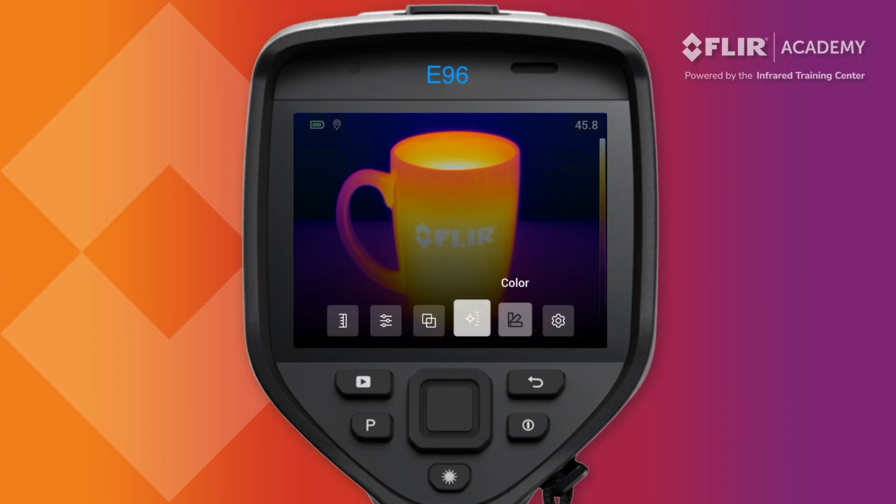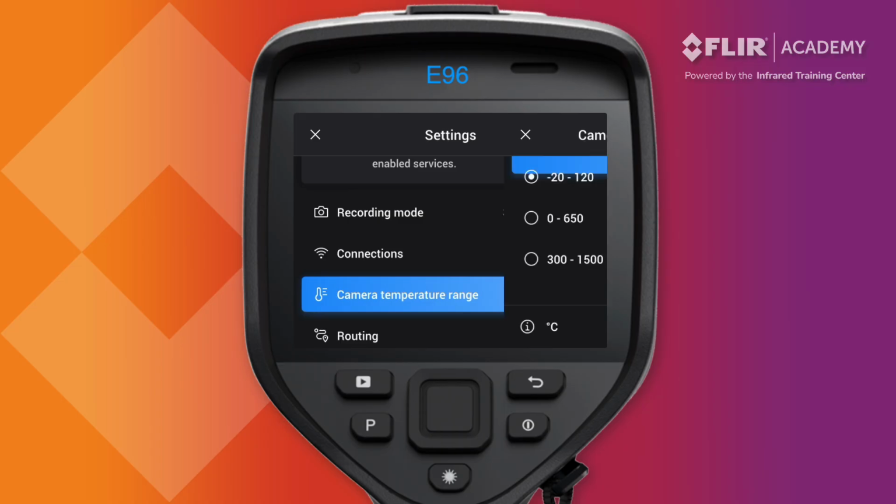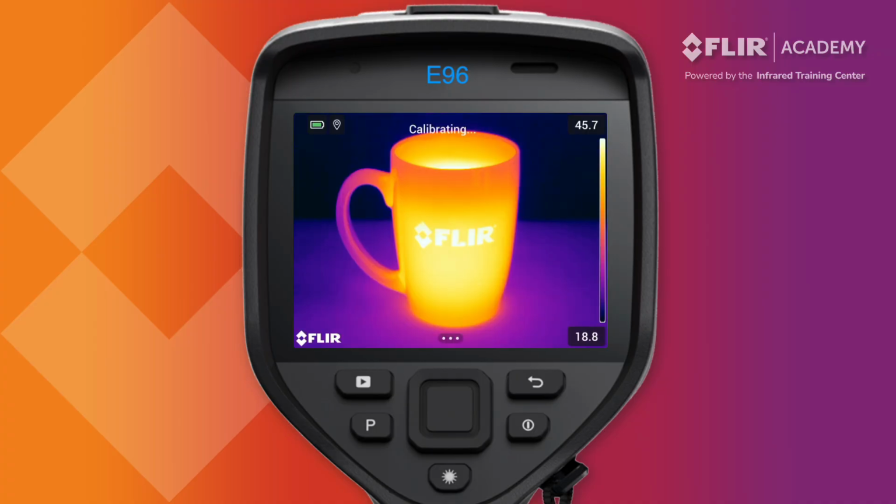Navigate to Settings and select Camera Temperature Range. This E96 thermal imager has 3 ranges. Range 1 covers temperatures from -20 degrees Celsius up to 120 degrees Celsius. Range 2 works up to 650 degrees Celsius and range 3 up to 1500 degrees. Select the desired range, with range 1 typically being the most appropriate to use for any targets that are below 120 degrees Celsius. Remember that range is not something you can change after saving an image, so be sure to have the correct one selected before capturing any data.